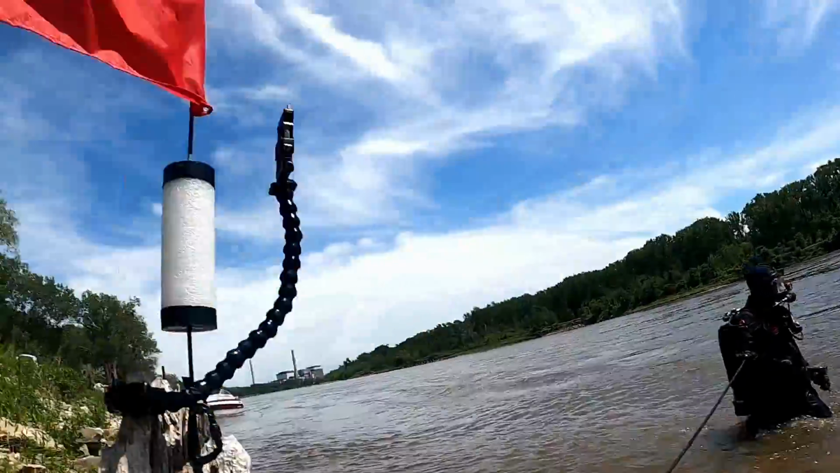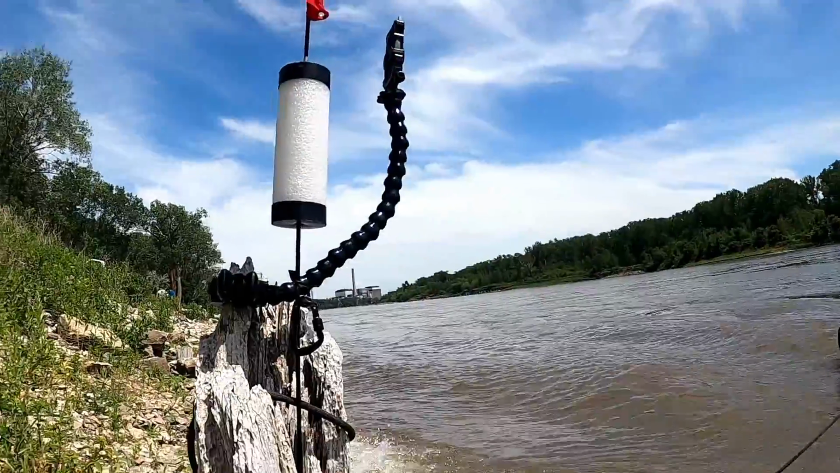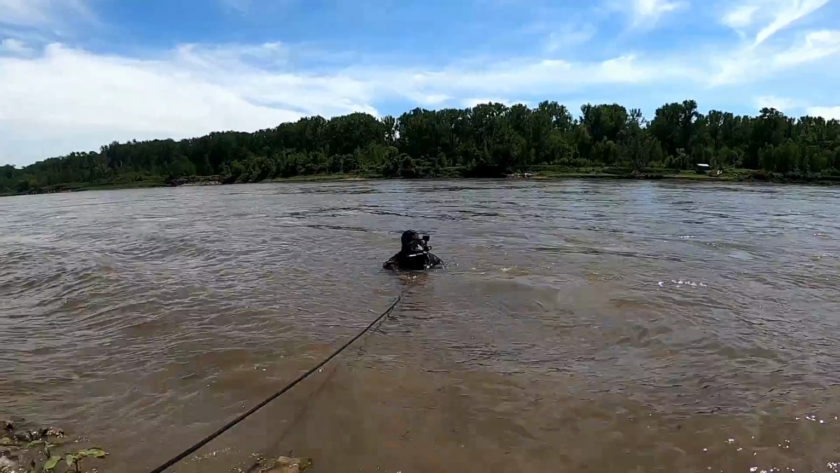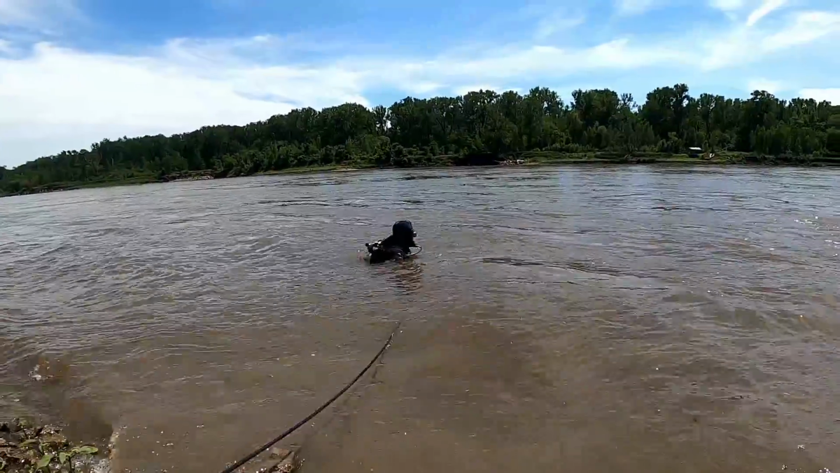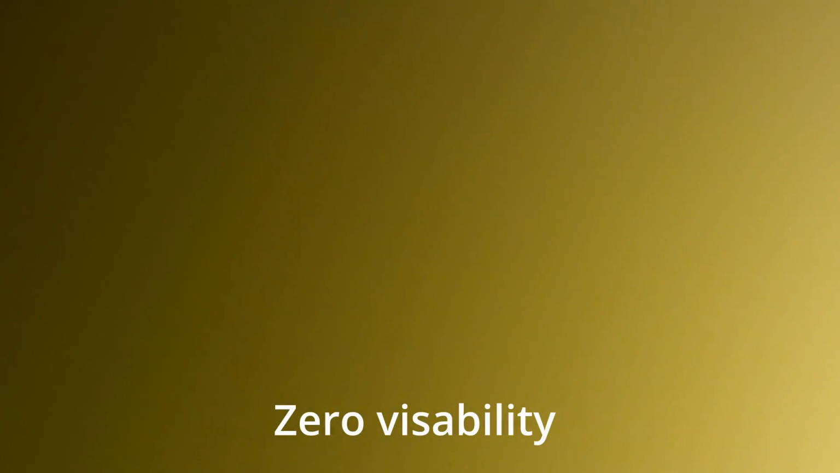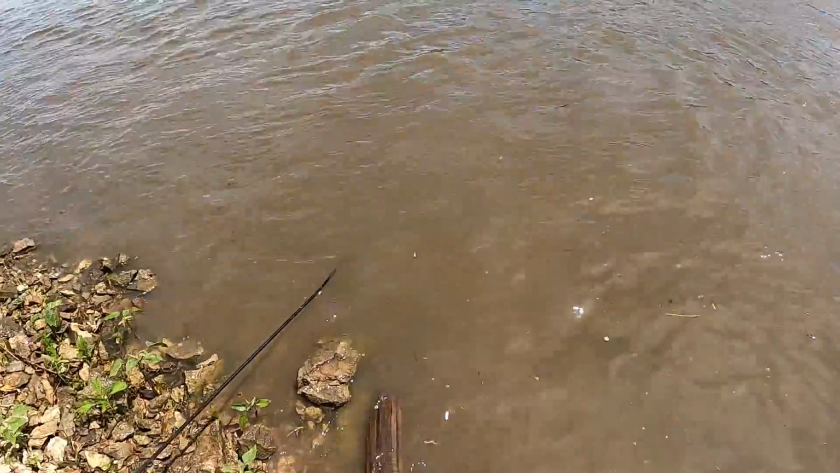All right, he's going down. We got the dive flag set up just in case. We got boats everywhere, but they see where we're at. And the truck is right here, so he's gonna go down and do his thing. We'll stay on safety and then see what it's got. All right, looks like he's coming back from car number 1. Let's see what he figured out.